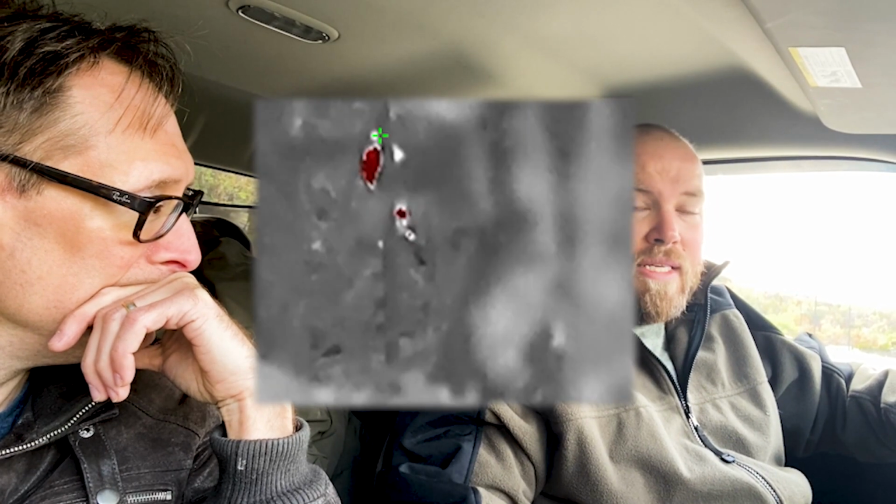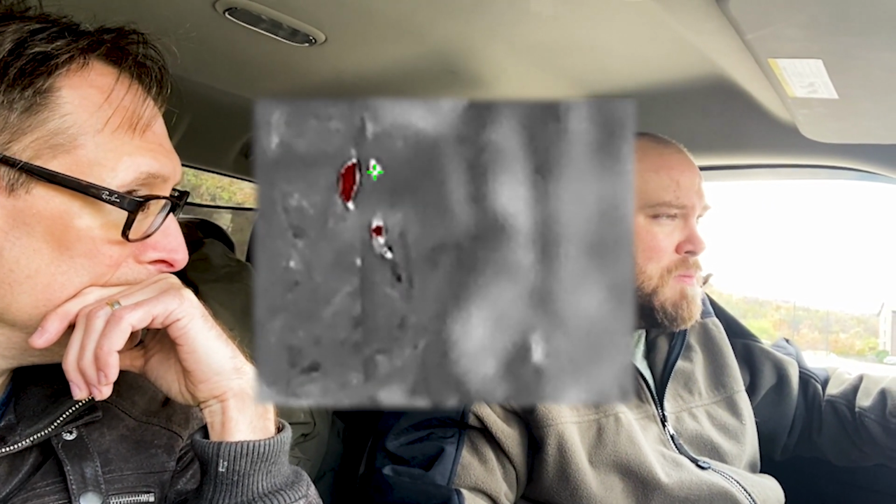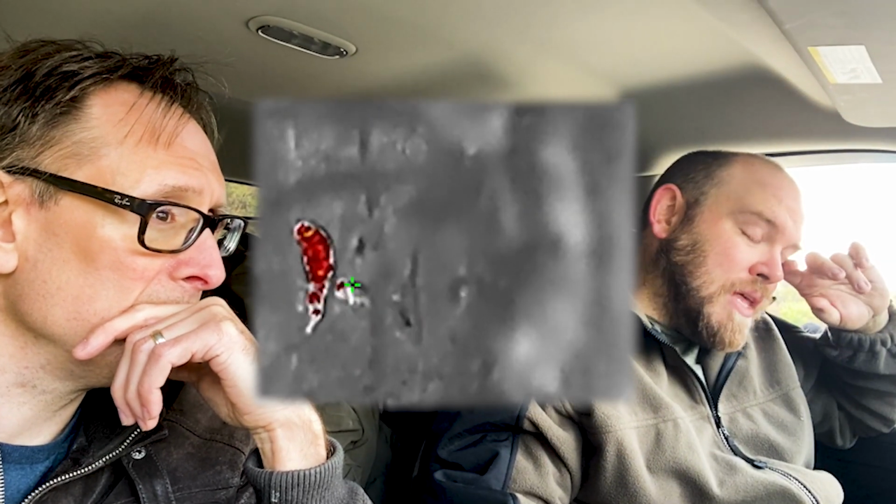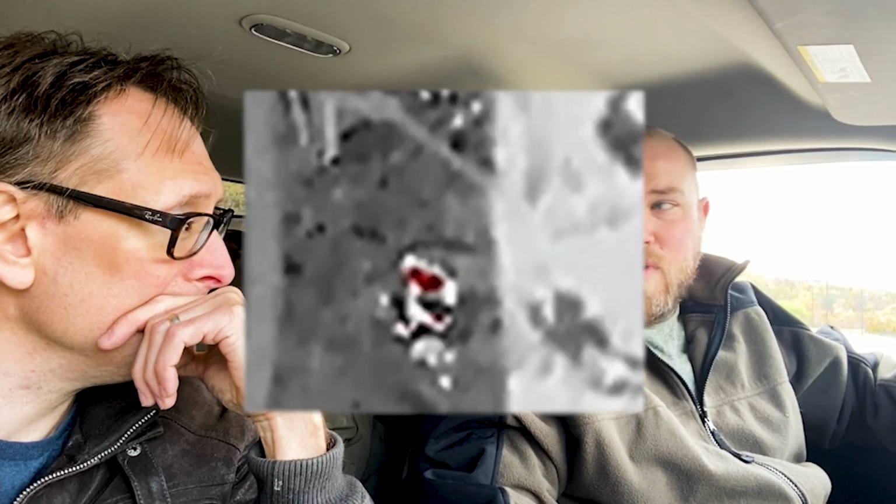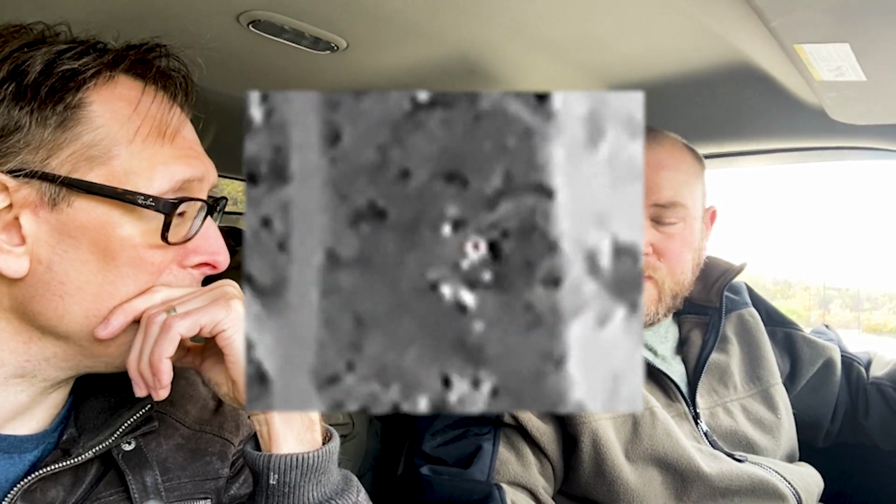It was really easy to figure that out once I was in the spot, because it was a 6-foot drop off right there, and I had to grab a hold of a tree to step down it without hurting myself. And this subject in the thermal didn't do that. He just walked and stepped right off. Very casually, in total darkness.